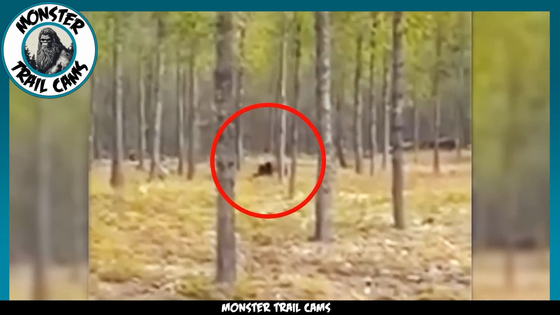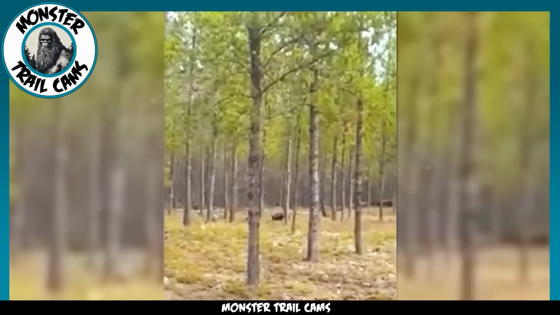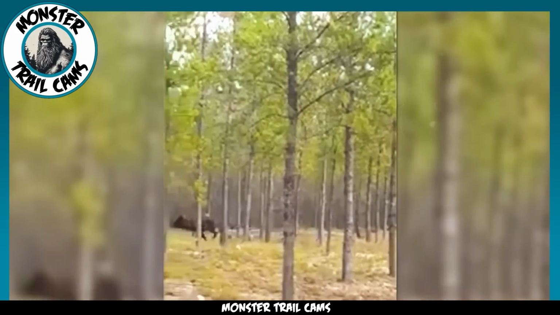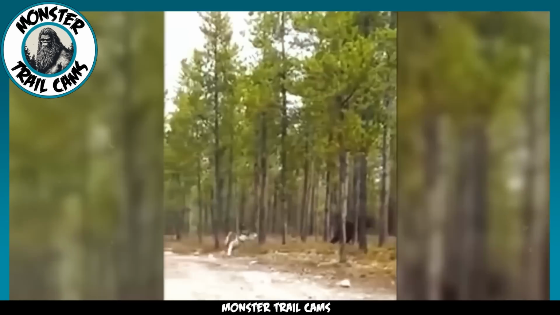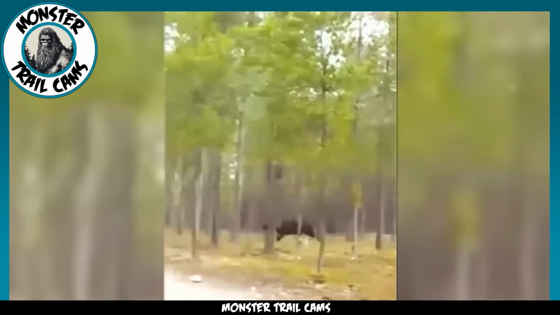Focus on the black form in the center of the screen. The quality of the footage is poor, but it looks to be some sort of creature standing there in between the trees. And then suddenly, it leaps up and we see the creature's true size as it takes after the barking dog. And that is no small dog either, but the wolf dwarfs it completely. It goes to show just how large wolves and other predators actually are.